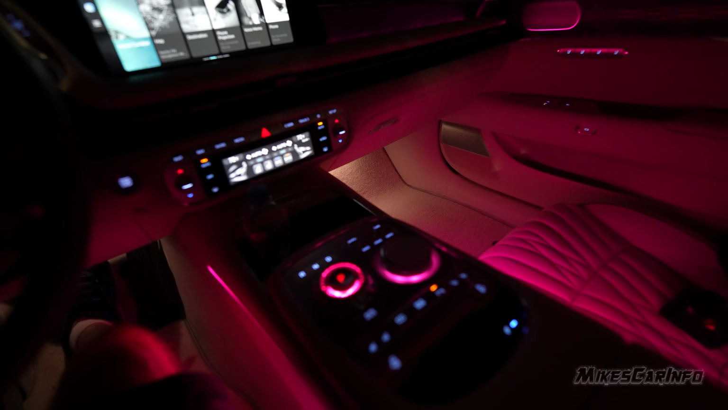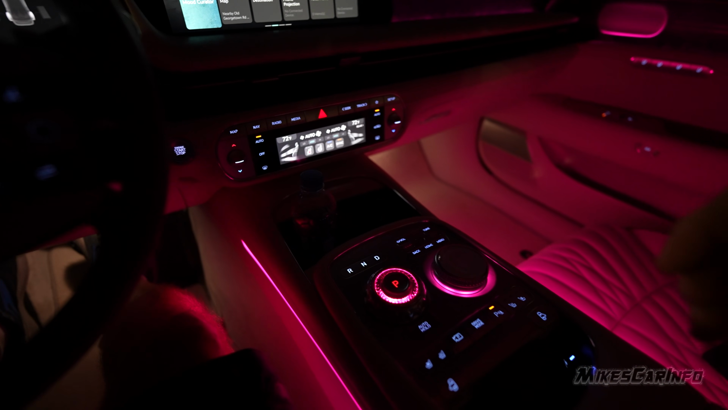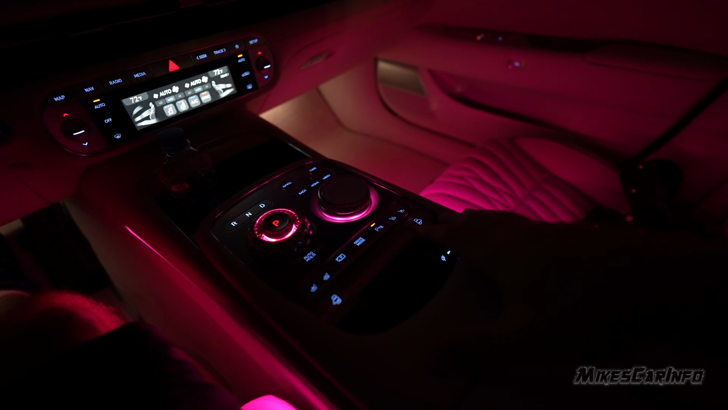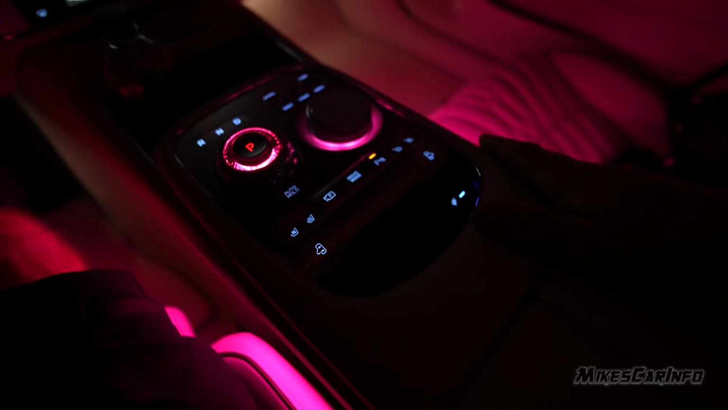Okay, so let's look at this compartment here. So we noticed that the cup holders are dark, which is surprising to me. At least a little bit of light in there would be nice. This area here where your cell phone goes is dark. And I have a daytime video, so you can see all these features during the day. But there is showing you that it is charging.